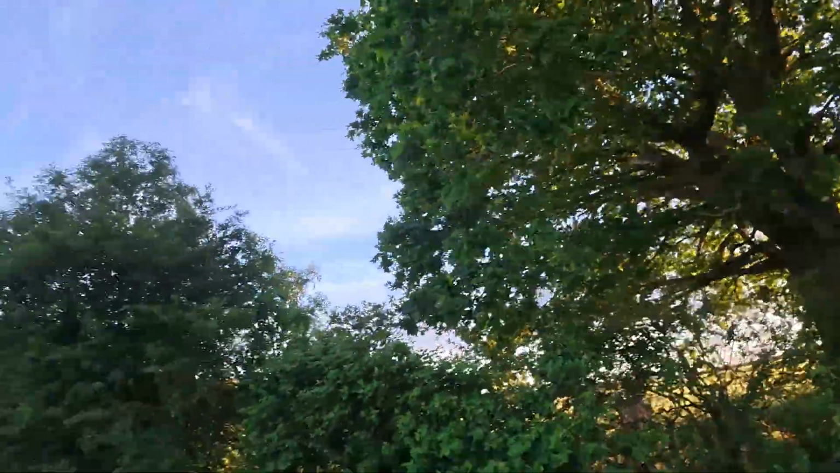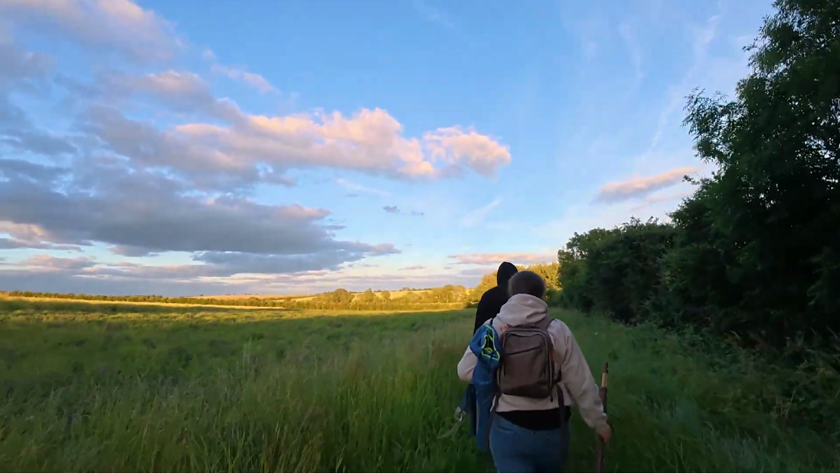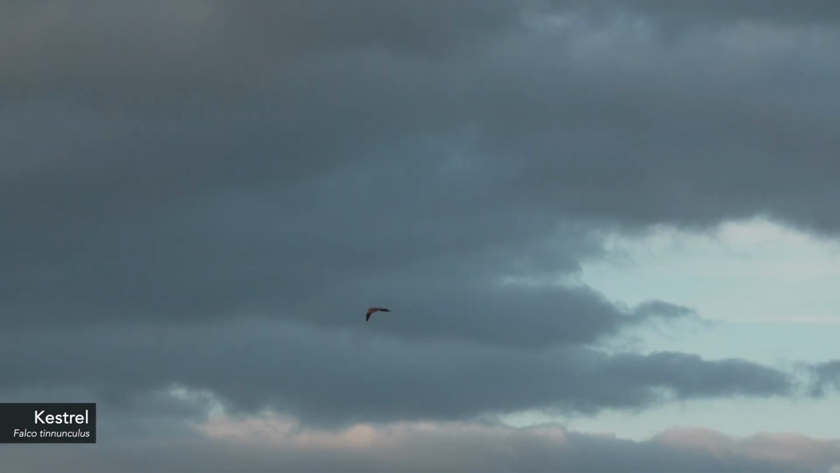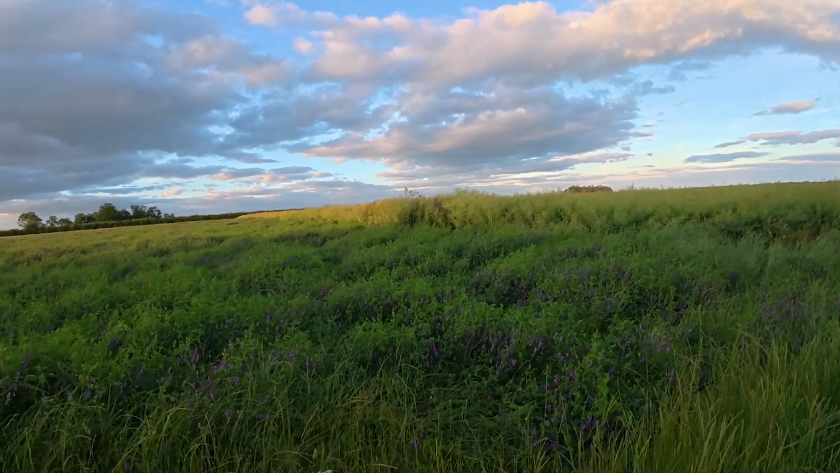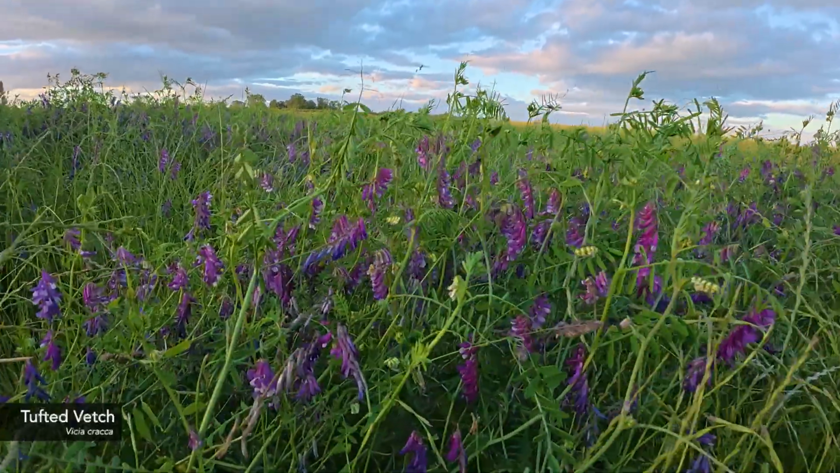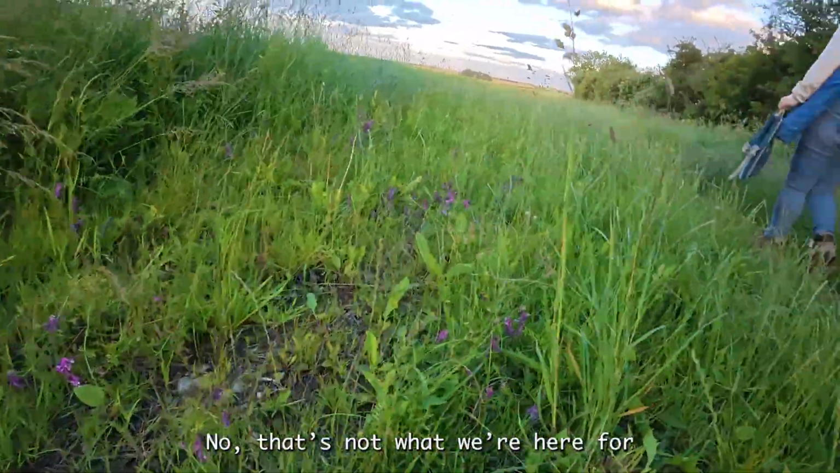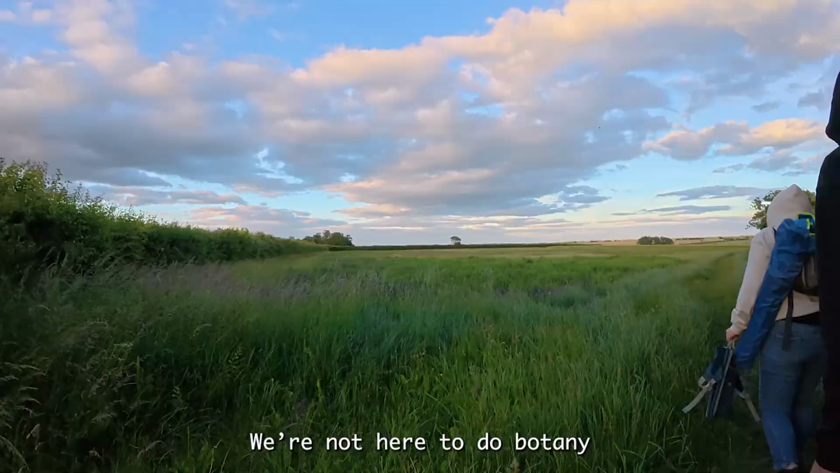Armed with a raft of cameras and thermal gear, we're excited to see what we can find. The show started before we even got into the woods. This beauty swooped by us, hunting for its dinner. And there were swathes of this gorgeous purple tufted vetch that I was itching to take a closer look at. No, that's not what we're here for. We're not here to do botany.